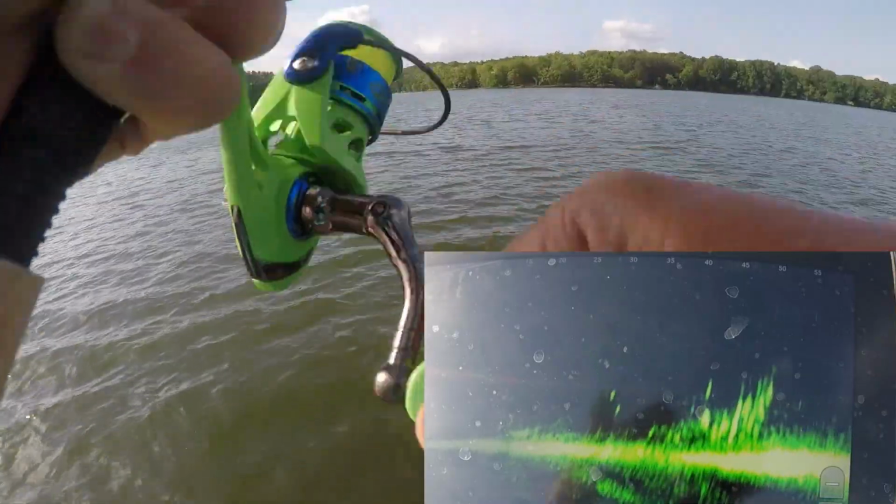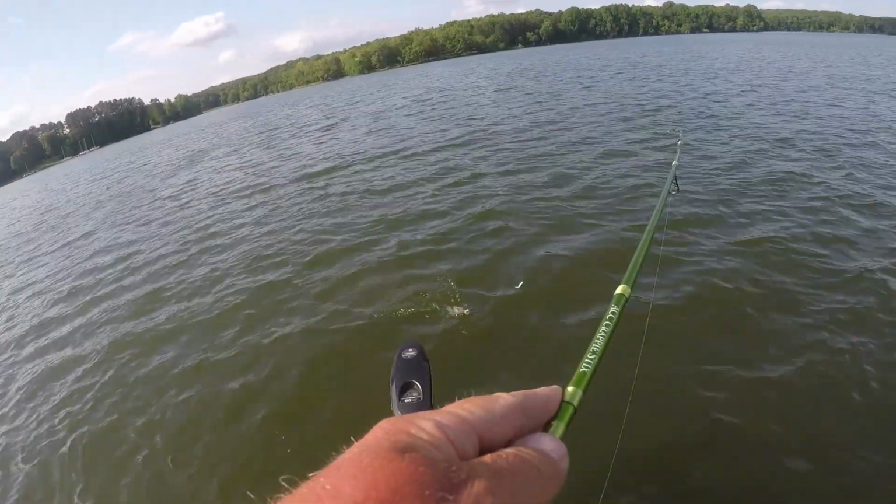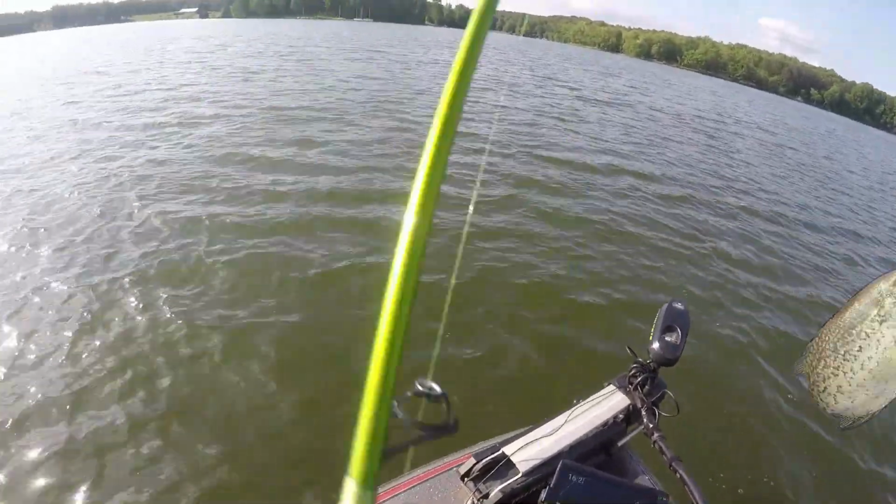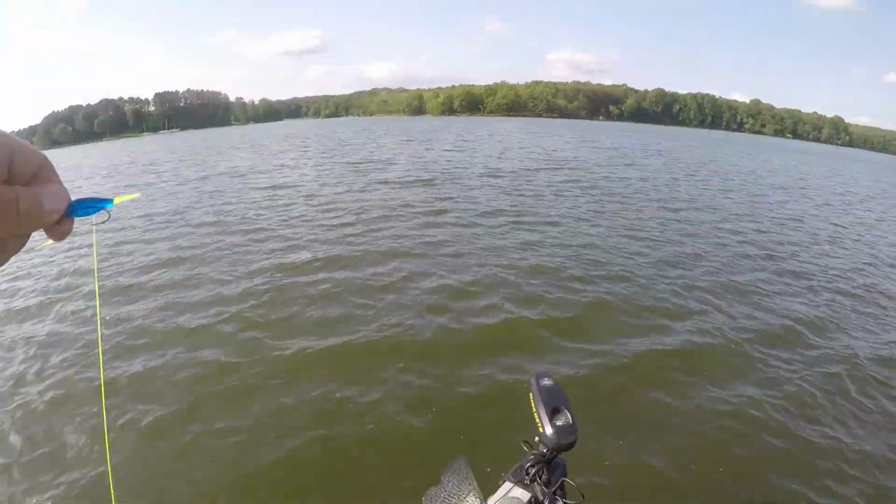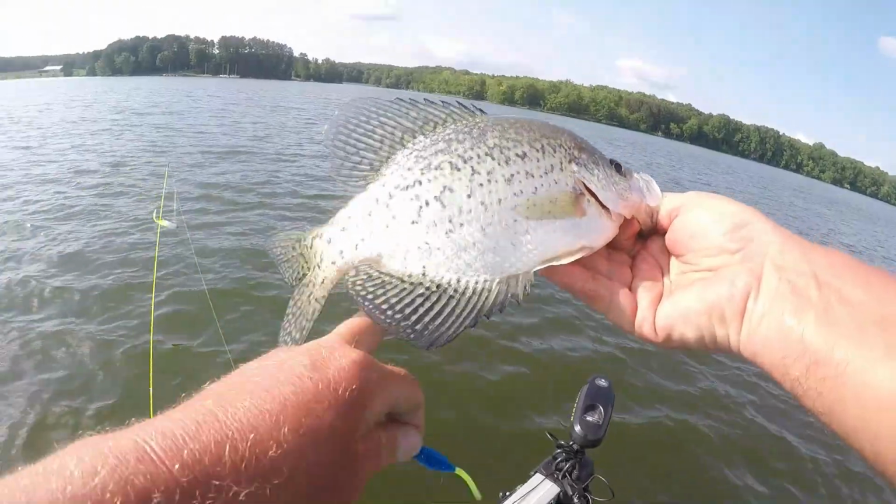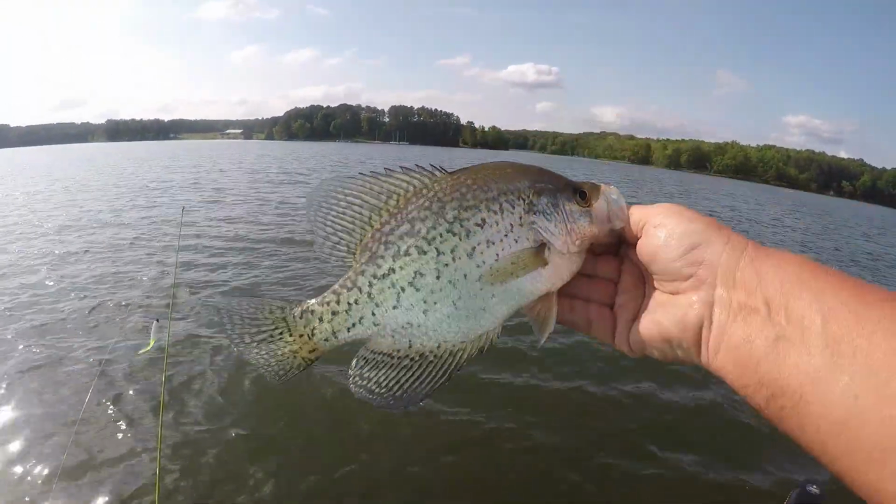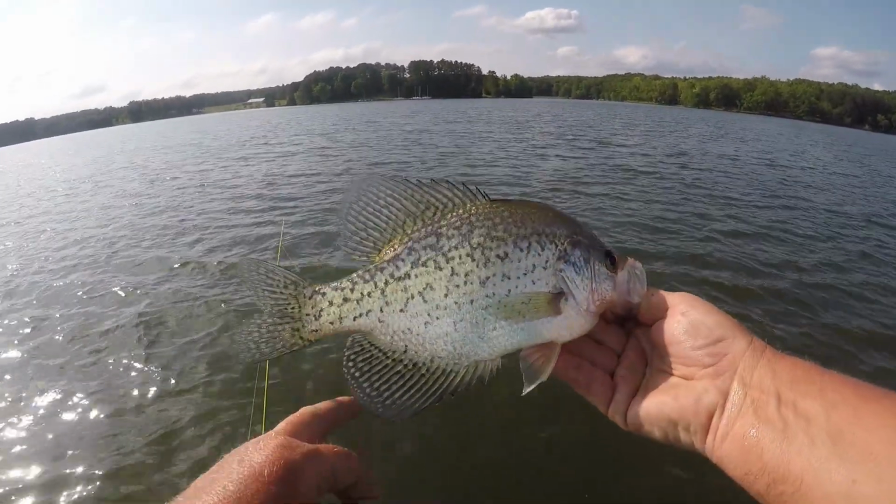There he is. That's a good one. Feels like a decent one. Sometimes a color change. Sorry, little buddy, but you wiggled at the wrong time. That's probably a 10.5-er, maybe 11. It's black nose. Let's throw her back.